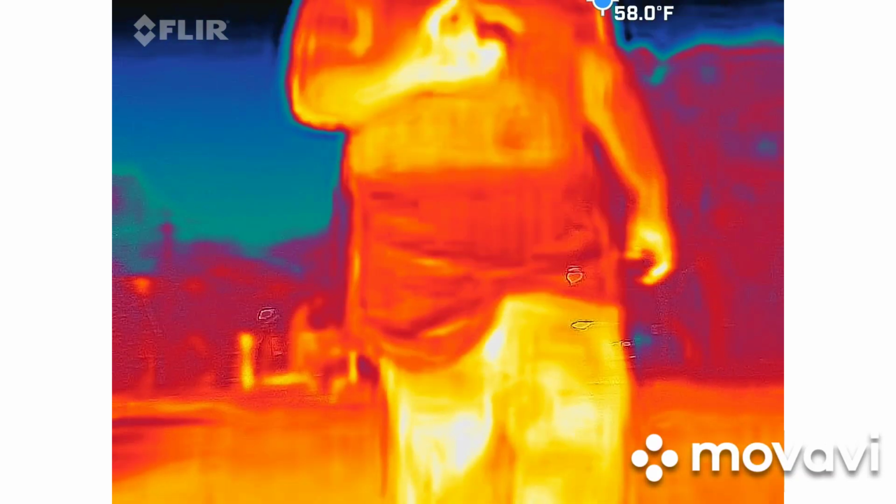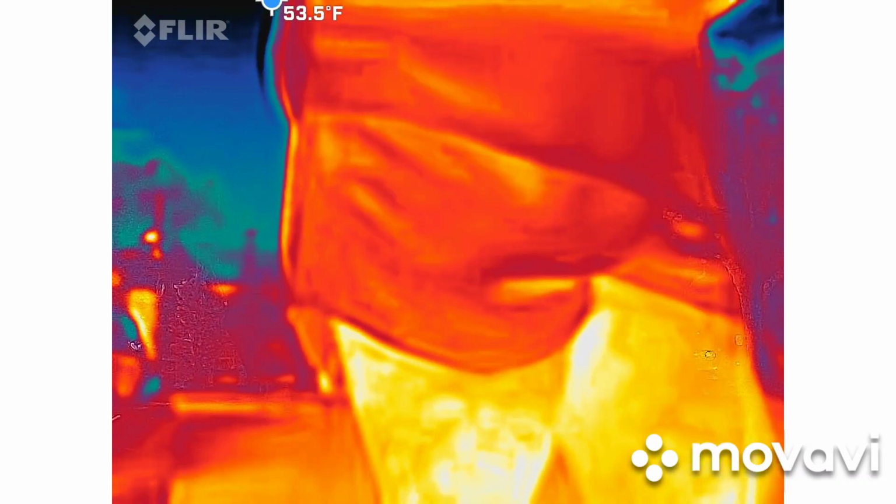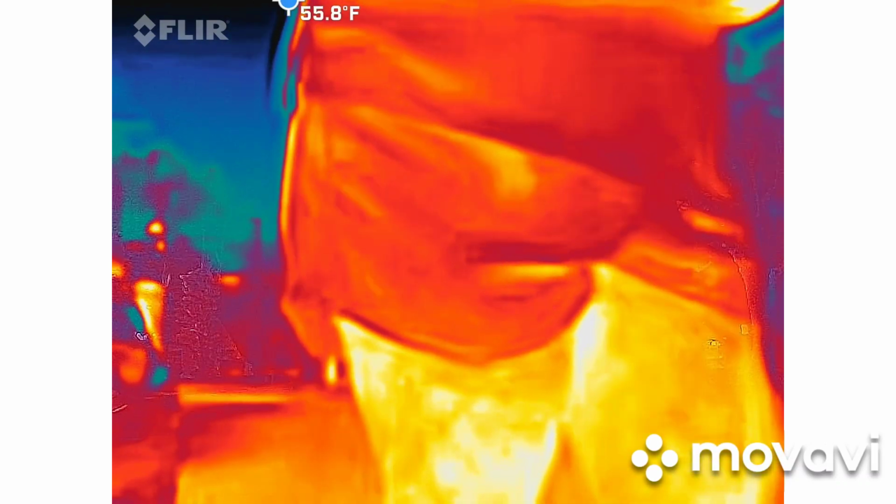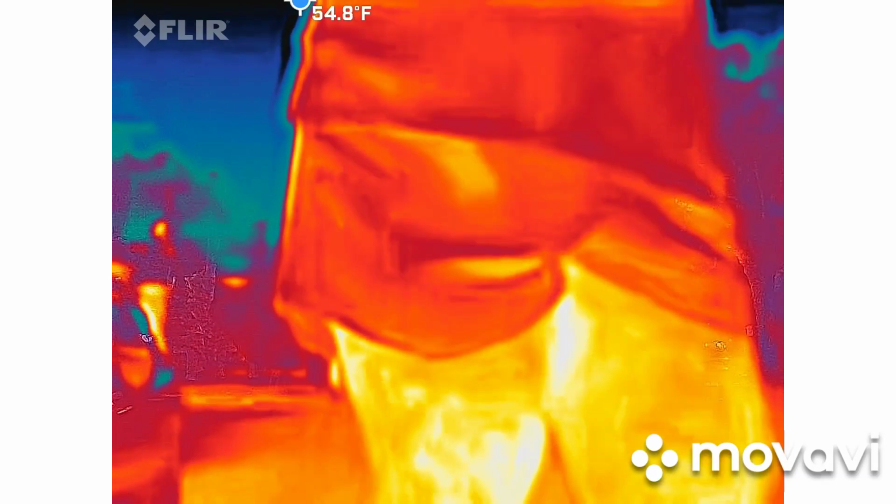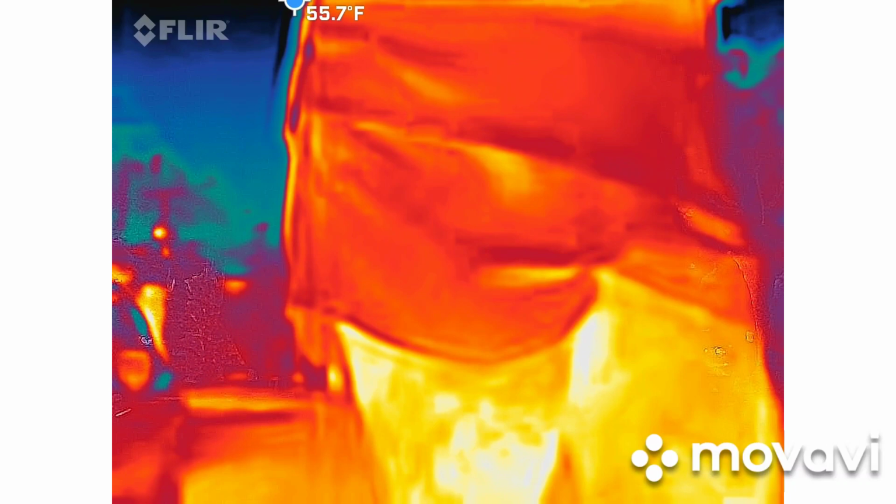Any spikes? I really went all around, but I think the only spike was when I got so close to the parking meters in the first parking lot, and then it spiked, so I'm pretty sure it's that. But nothing like the last stop, no.